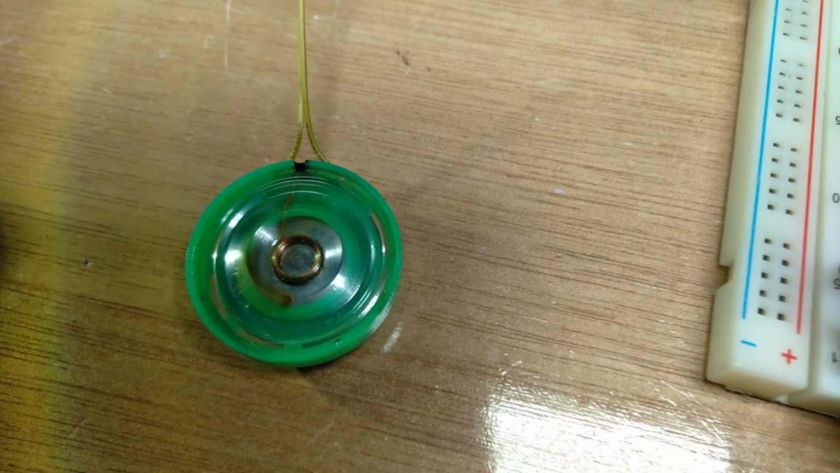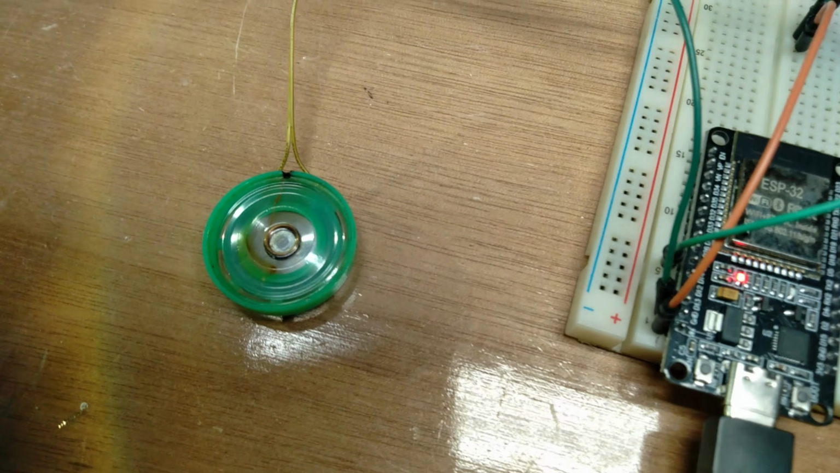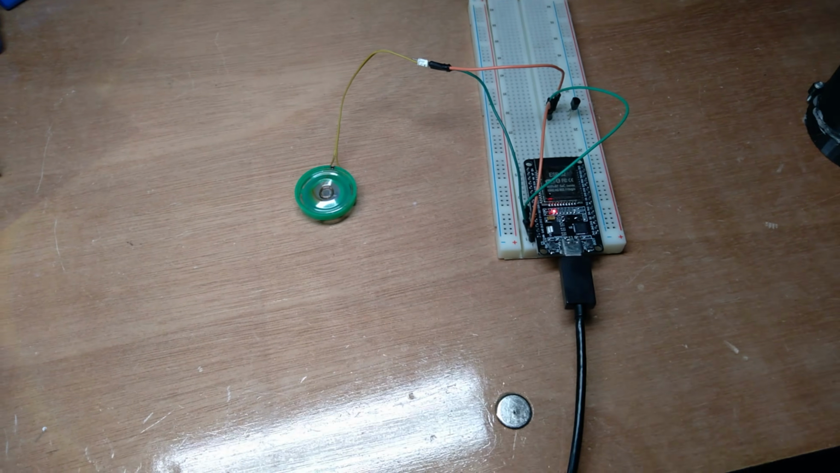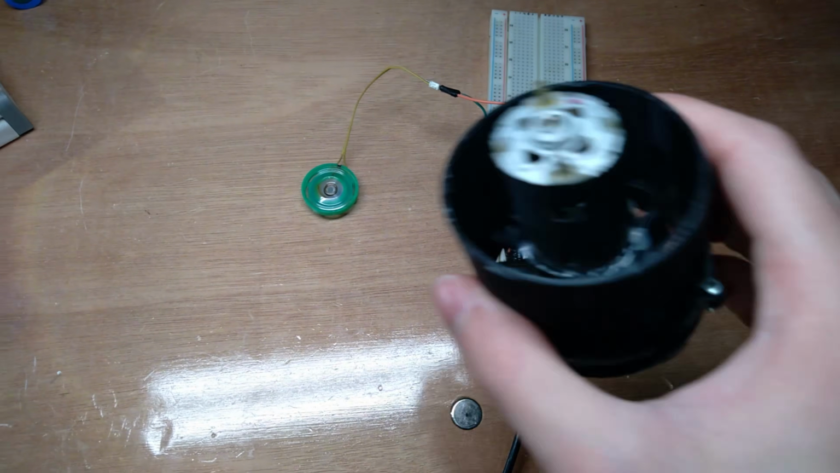The speaker is now vibrating at 60 hertz. I can send it 3,000. Speaker's now running at 3,000 hertz. And if I type 0, it turns it off.